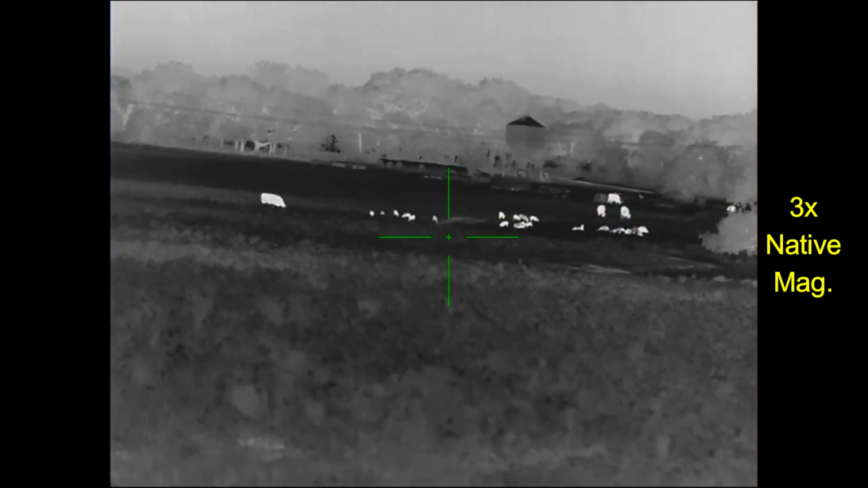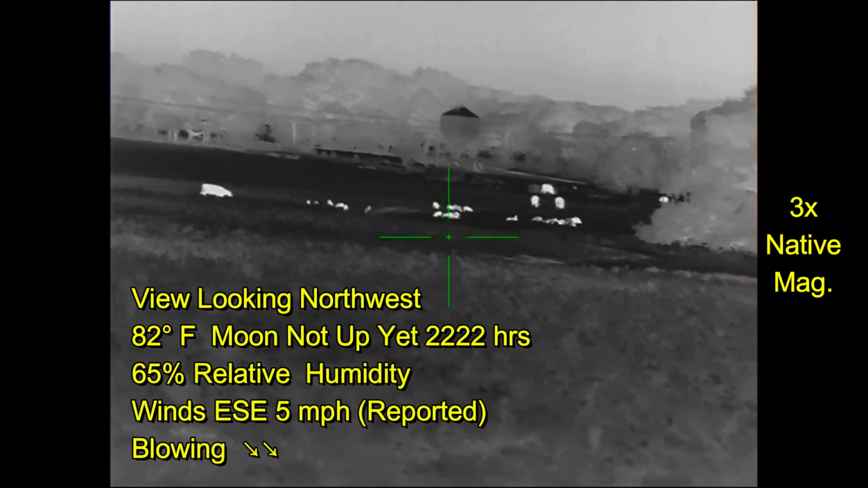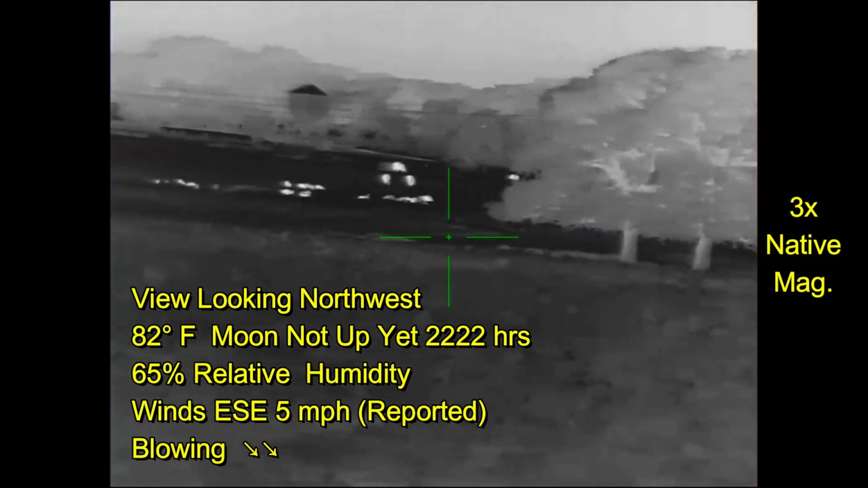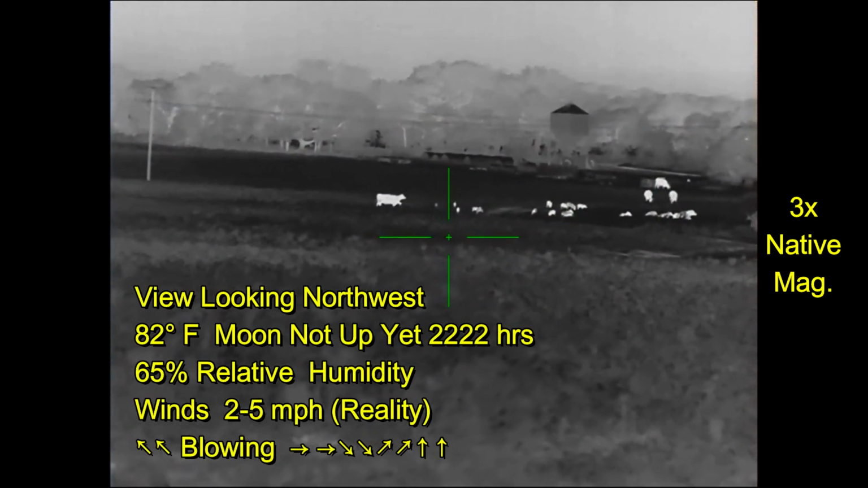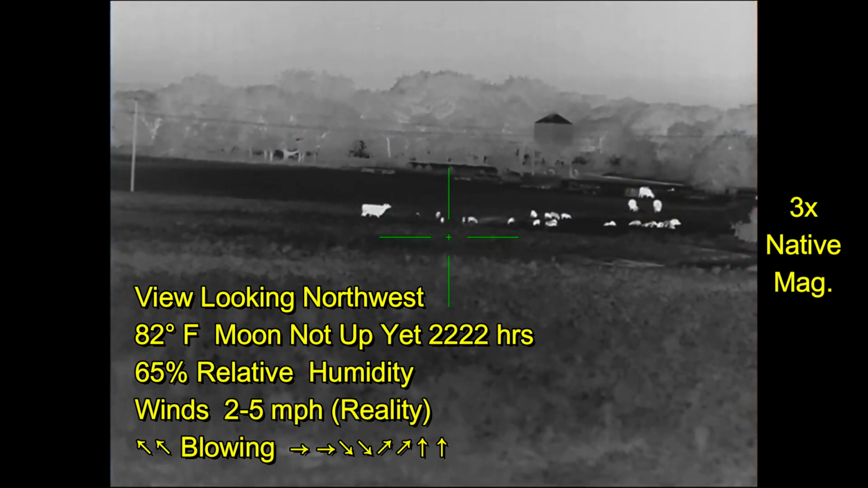background. Now I should be in about a perfect position to make an approach on these hogs with the wind blowing towards me, but in reality the wind is coming from a variety of directions and this isn't going to go as well for me as I'd like.